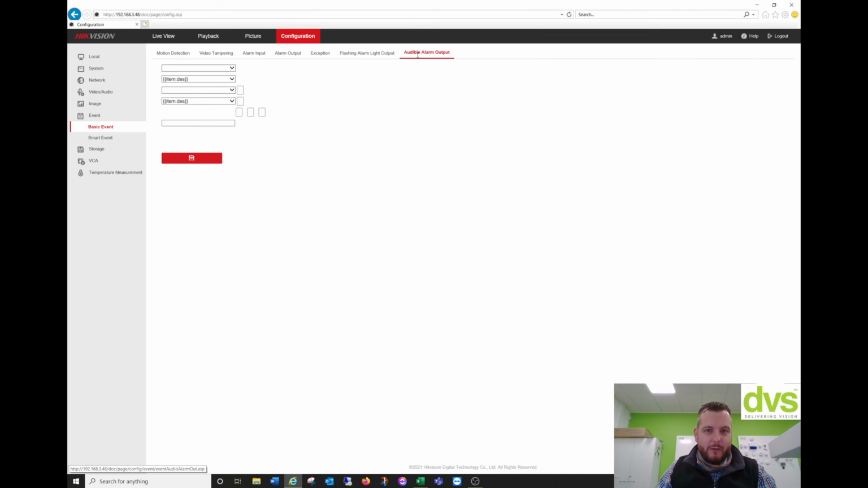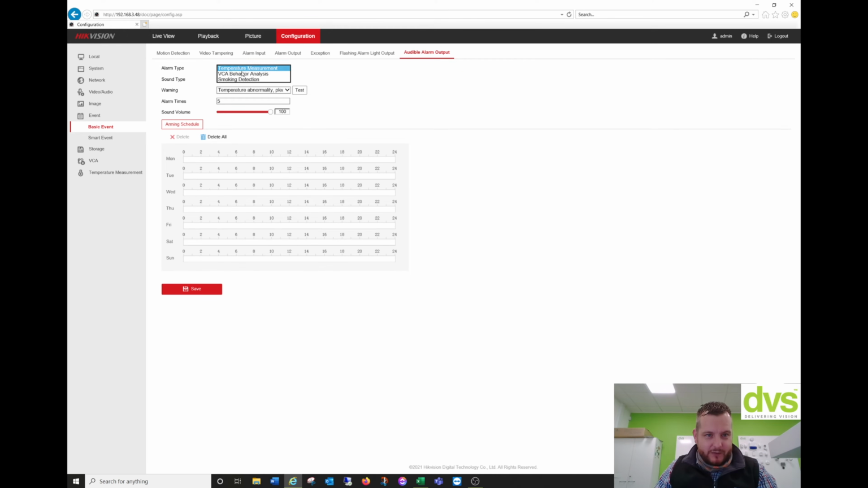Now audible alarm output. So alarm type is VCA behavior analysis. So we're going to have it as a warning or custom audio. So I can upload a custom audible file like we can on the active deterrent cameras now. So the warning message, and we can have warning, this is a restricted area, click test, and then that will come over that speaker. We'll just do it twice, and then 100% volume. And again, the time period that this is active.